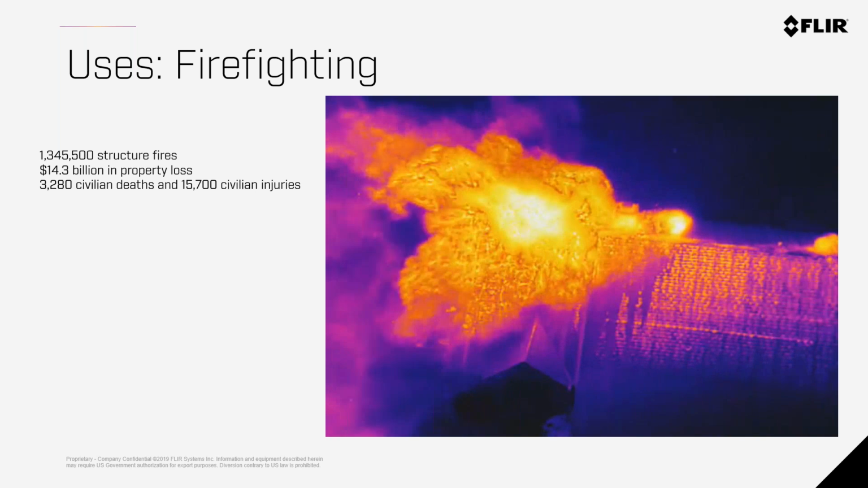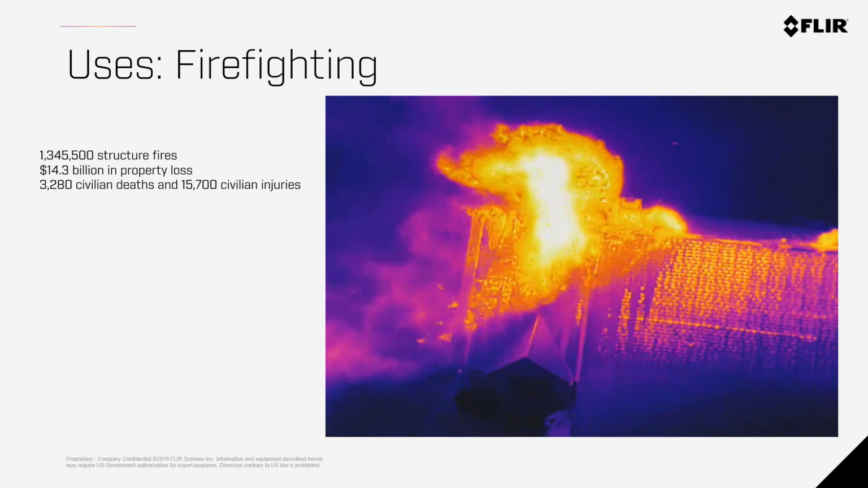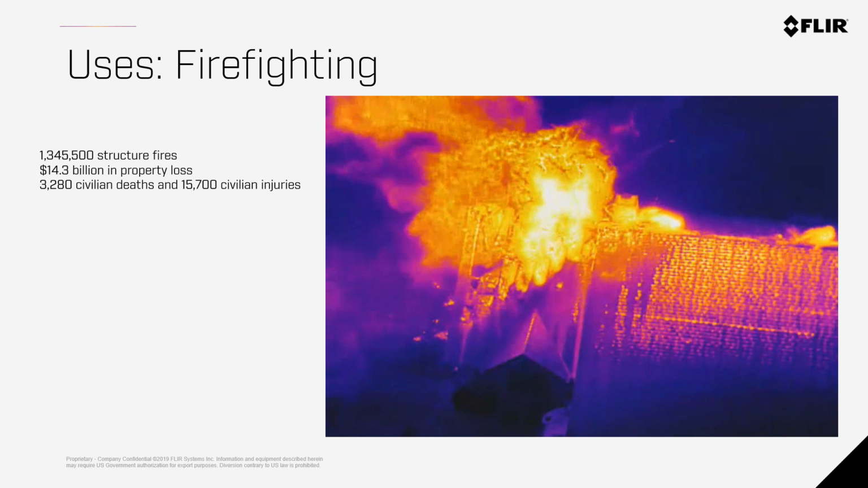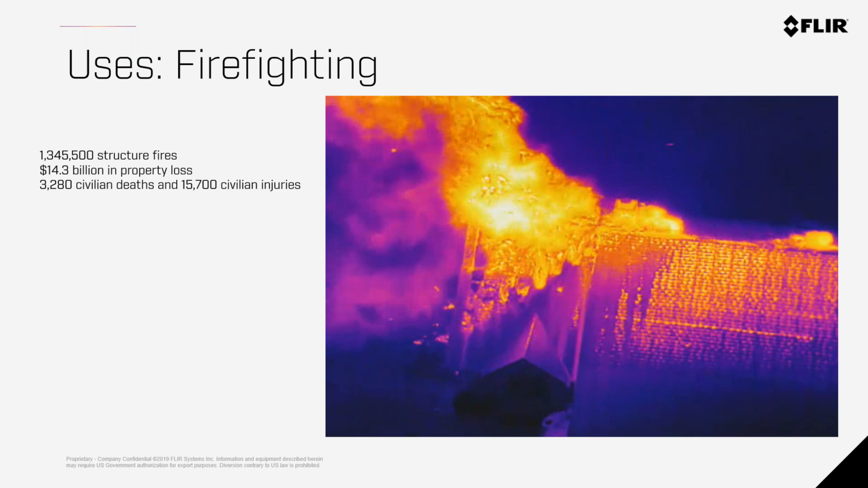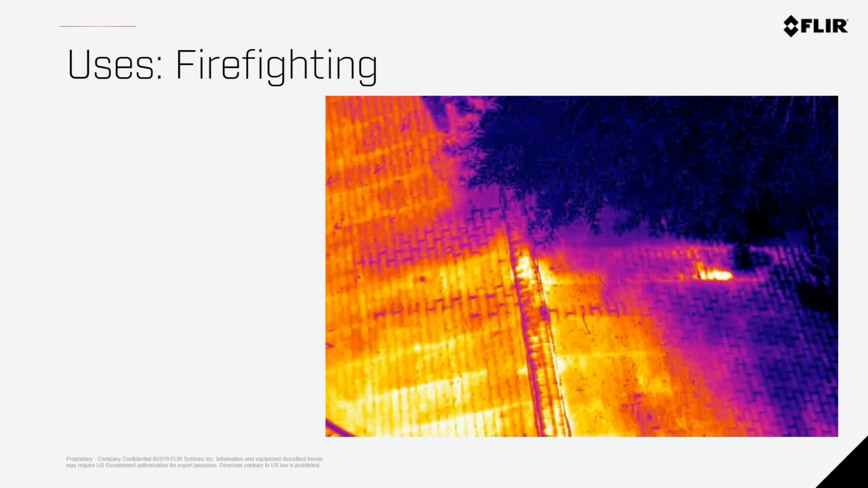I think that also, when you have drone technology, it doesn't take a cameraman getting up in the grill of everyone and getting in the way or putting themselves in danger to get this kind of imagery. So training videos are going to be much more useful for fire departments going forward, because they're of actual scenes showing how they thought about putting out the fire and the methods that they used. I have a few of these firefighting things I'll run through really quickly.